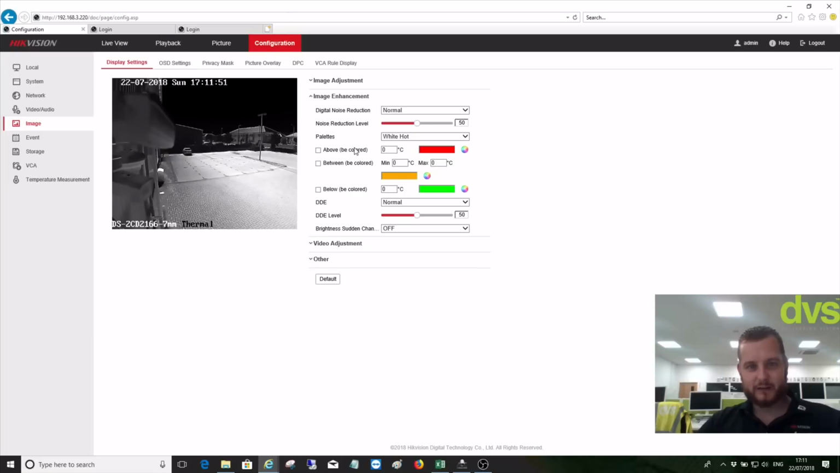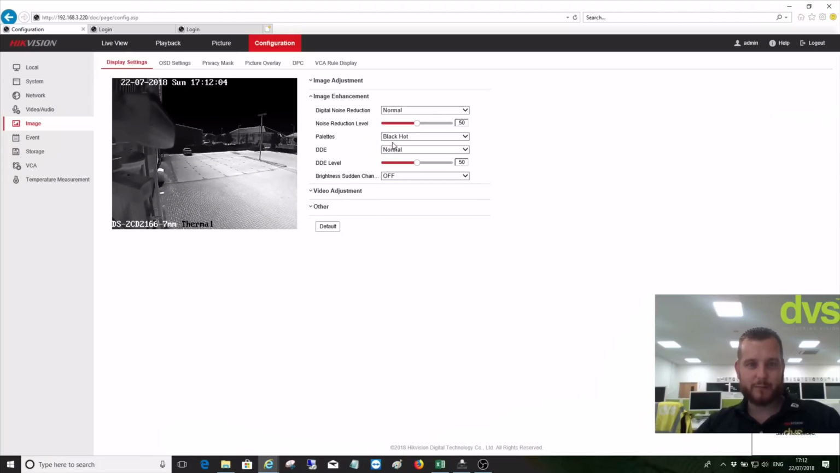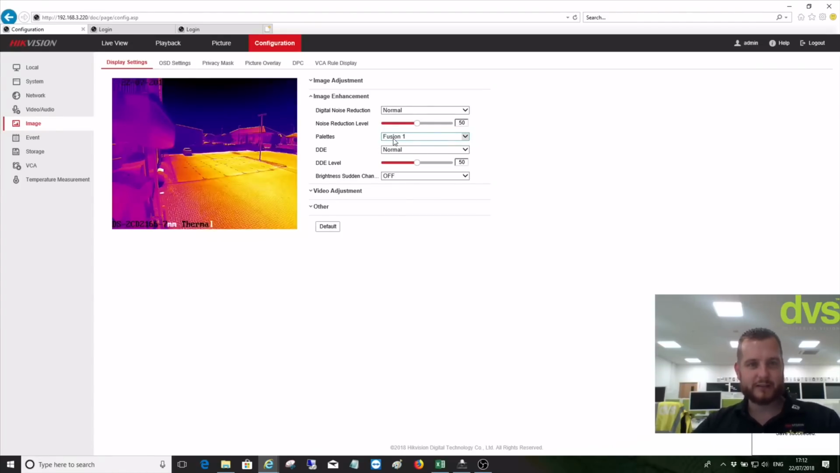Under image enhancement, this is where we can actually now start setting up the actual palette. So when I say palette, it's the actual color and background of this scene. So white hot is my preference, but a lot of people like it black hot. So we change that and it will update that. So anything that's black is hotter than the white. Then you've got fusion. There's about 16 different palettes there.